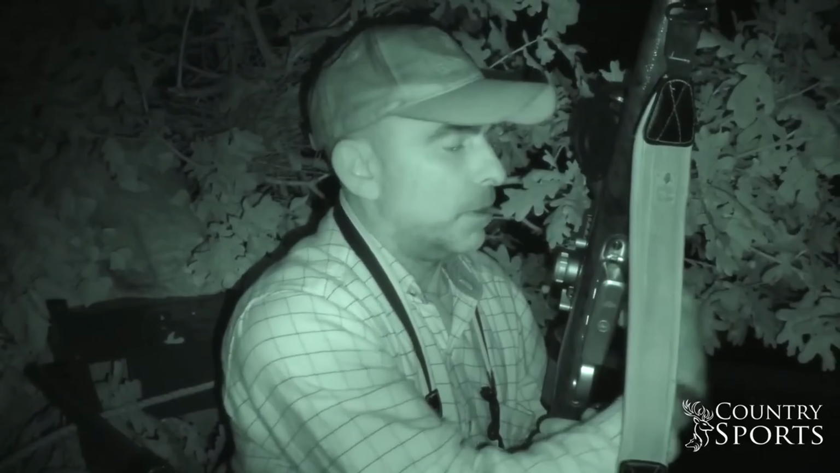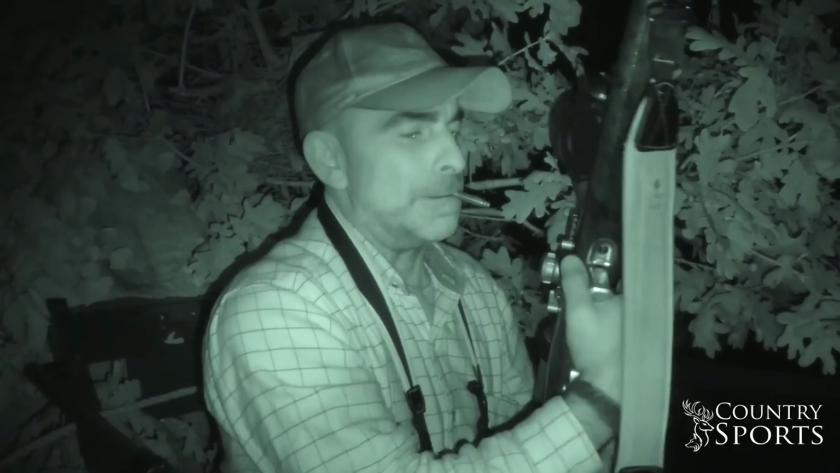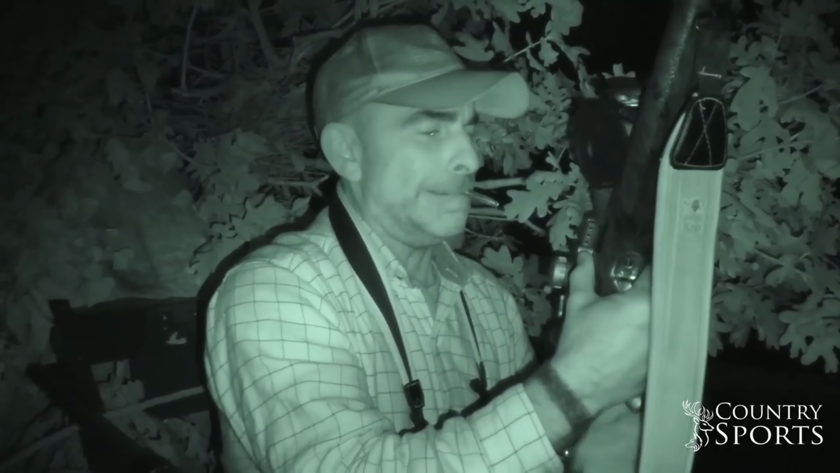That's the first cub down. That one just came out of the maize on the left there, and he came just wandering out. He was sat for a little while on the edge of the maize, and eventually he came wandering out and I managed to get a clear shot. And yeah, straight in the side of the chest, and that's the first one down.